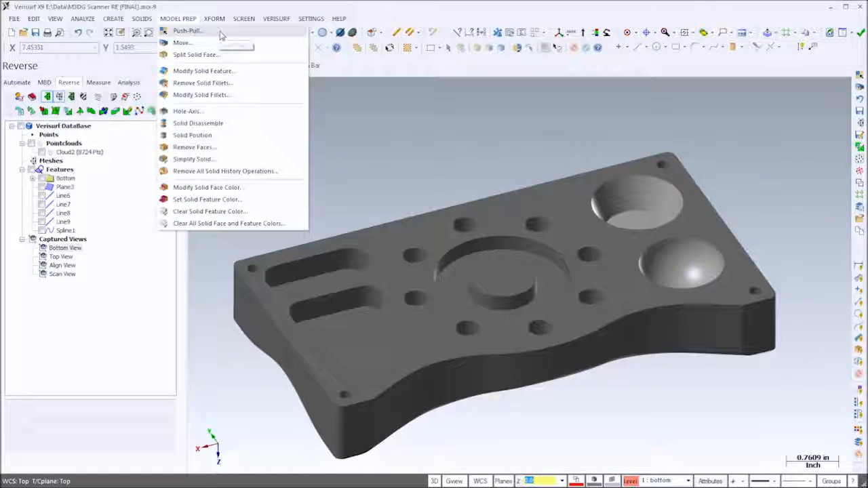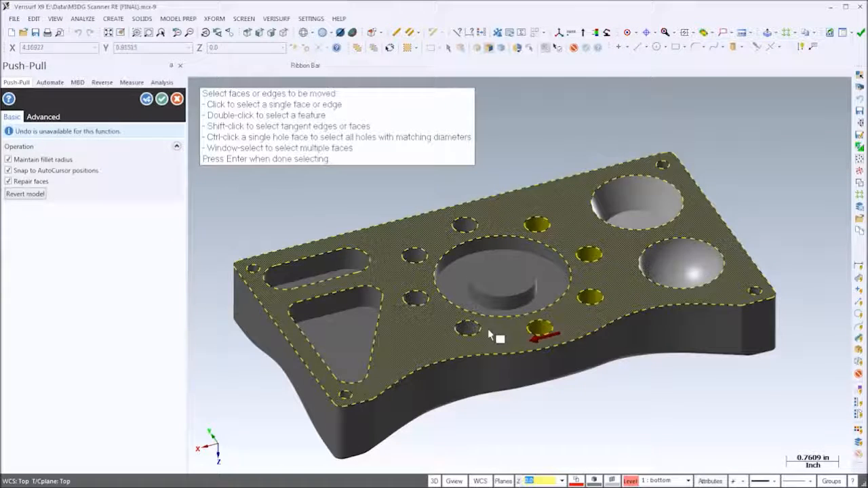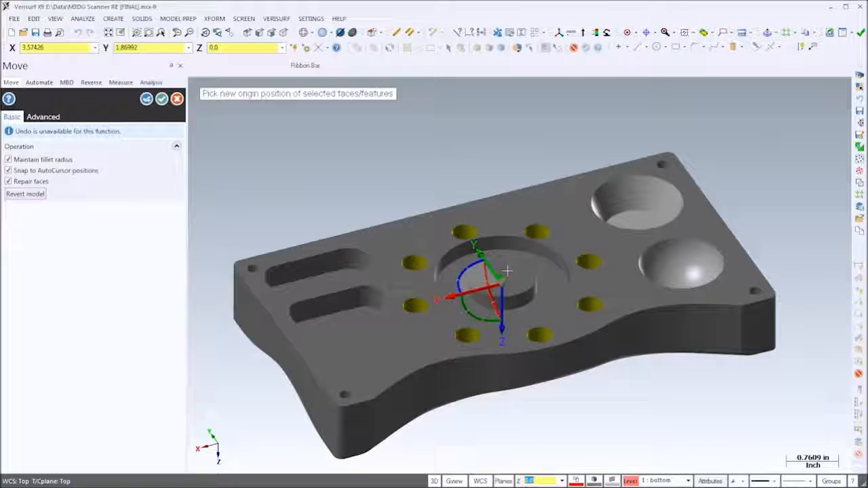Solid modeling allows us to take advantage of Verisurf's model prep tools, which make it easy to incorporate design intent into the reverse engineering process. For example, if we know that the holes in the pattern should all have the same 3/8 inch diameter, the push-pull tool allows us to change them all at once. In addition, the Move tool would allow us to reposition the pattern.